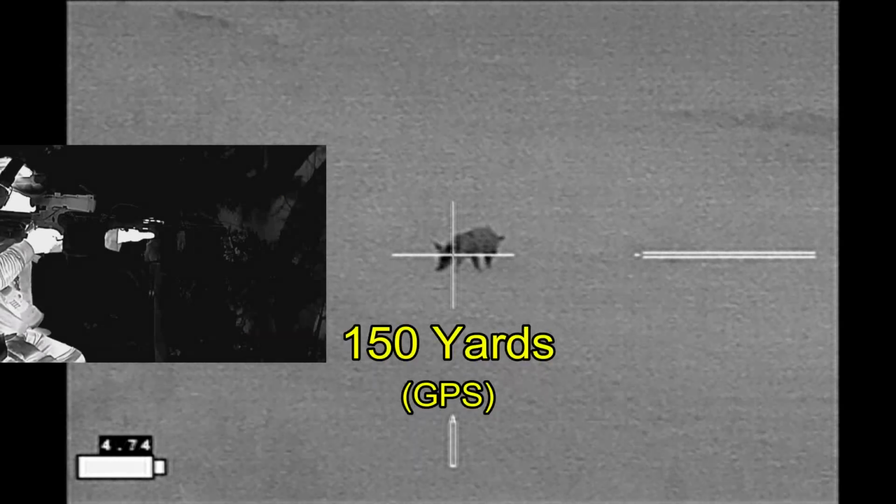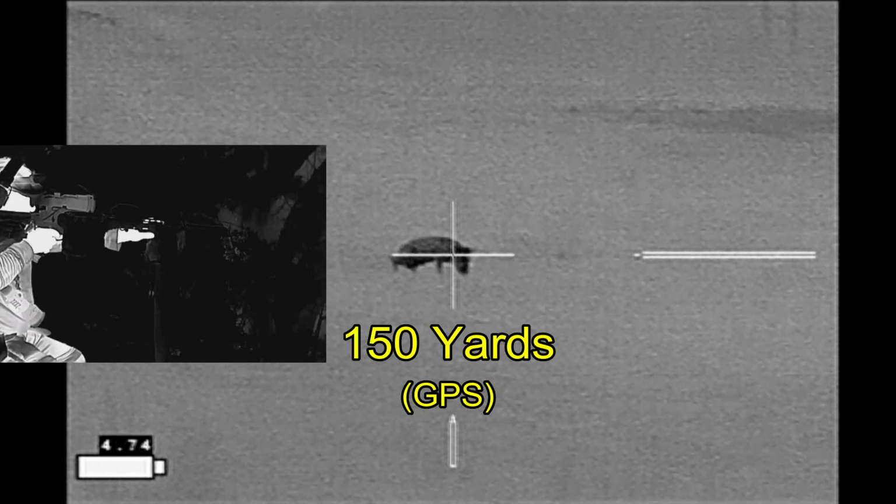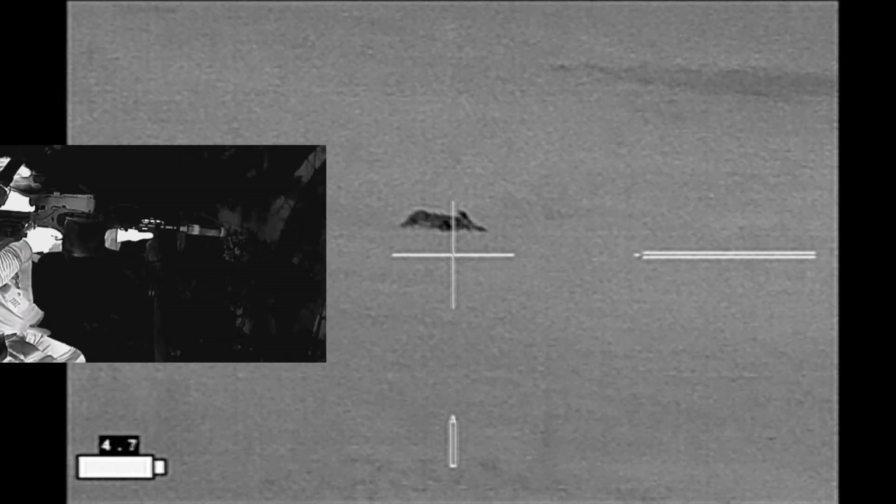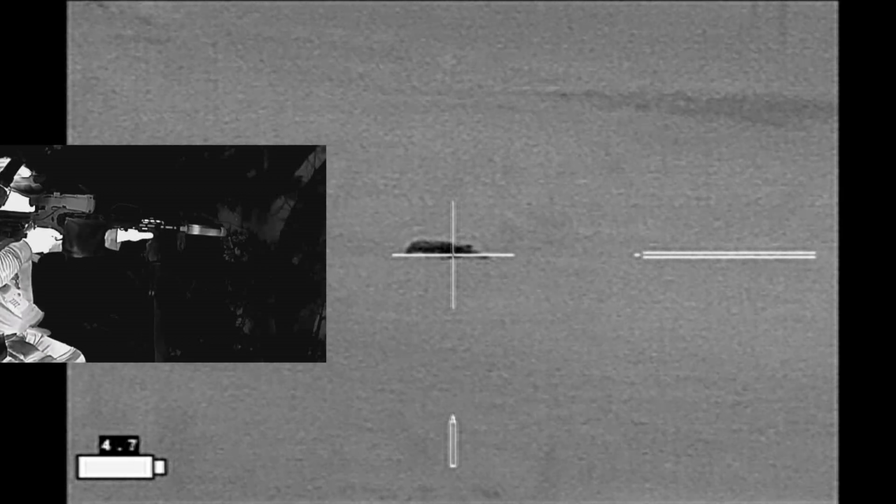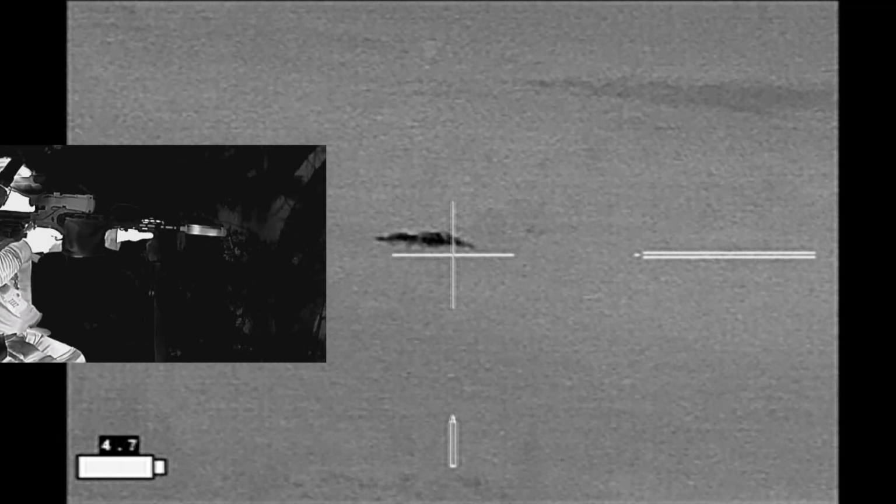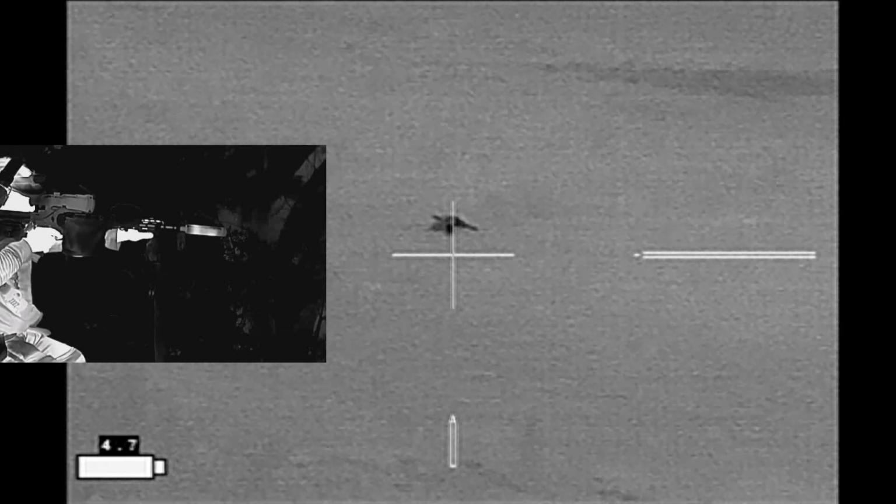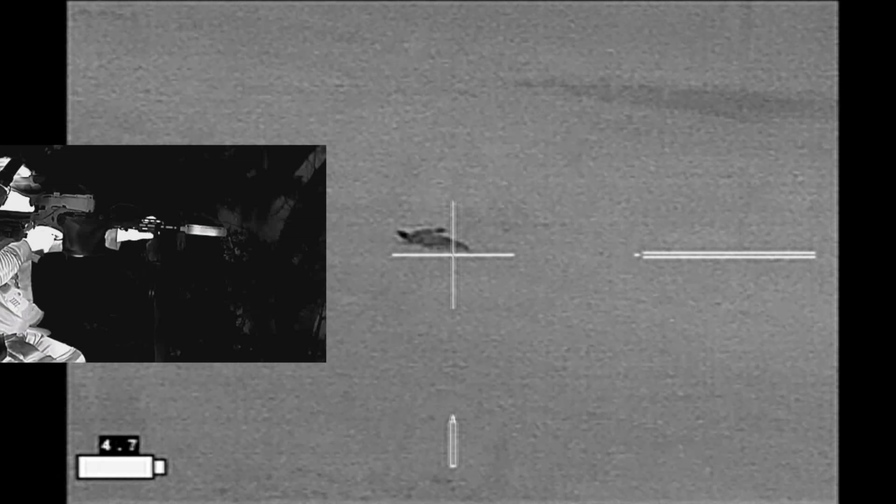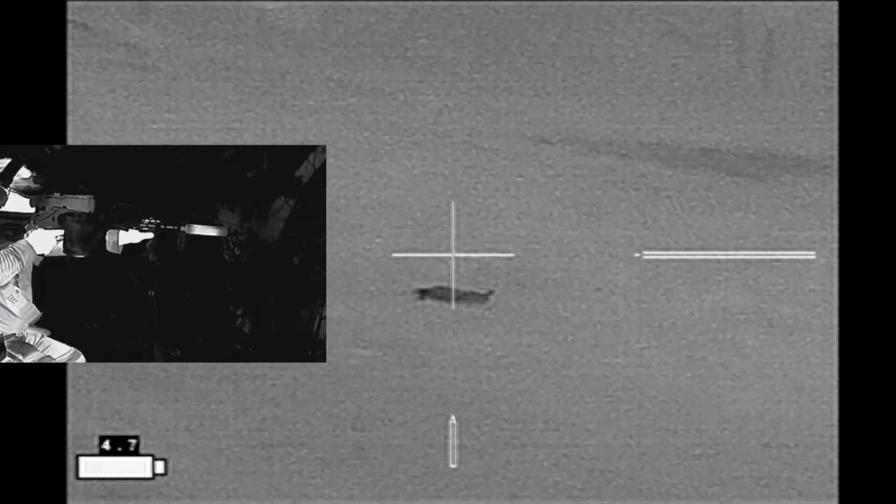Take a cleansing breath, get lined up. Here we go. A shot to the shoulder and it goes down, and of course with the injured hind leg, I'm not expecting this hog to run anywhere. I stay on it to make sure that it is indeed dead. I don't see it lifting up its head. Instead, it's just going through the normal curly shuffle. Put the safety back on. This hog isn't going anywhere.